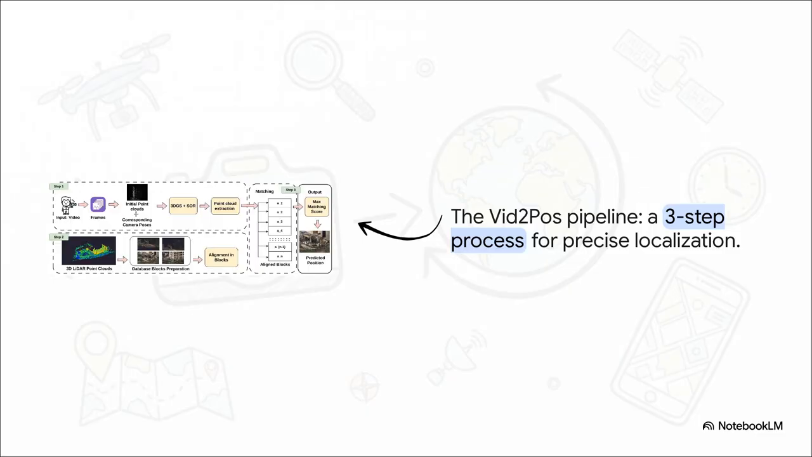You can see the whole workflow right here. It really boils down to a three-step process. First, you've got to generate that 3D clue from the video. Second, you need a master map of the area to compare it to. And finally, step 3 is the big one, matching that clue to the map to find the exact spot.